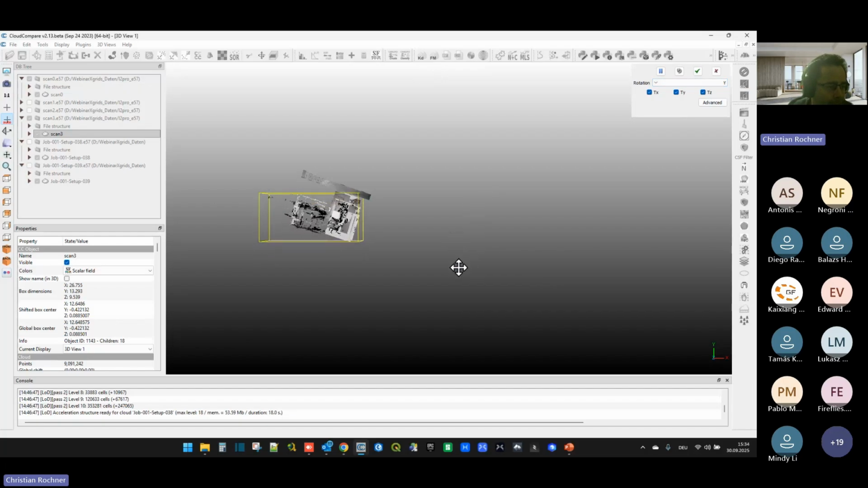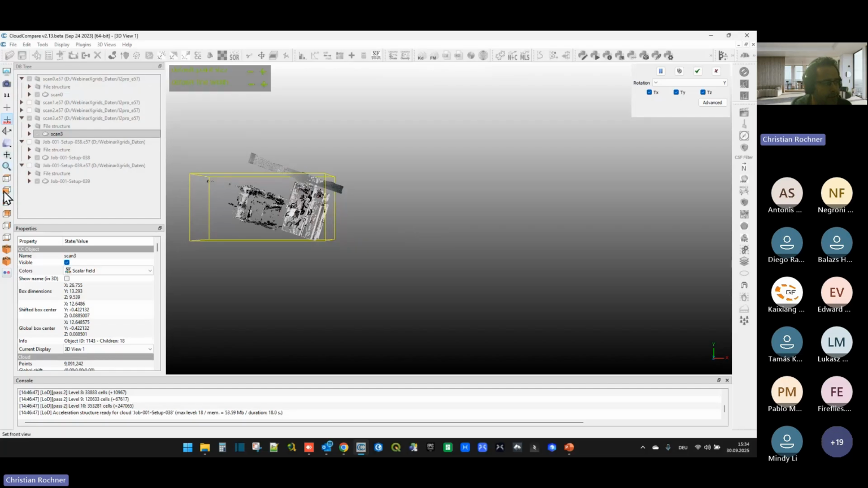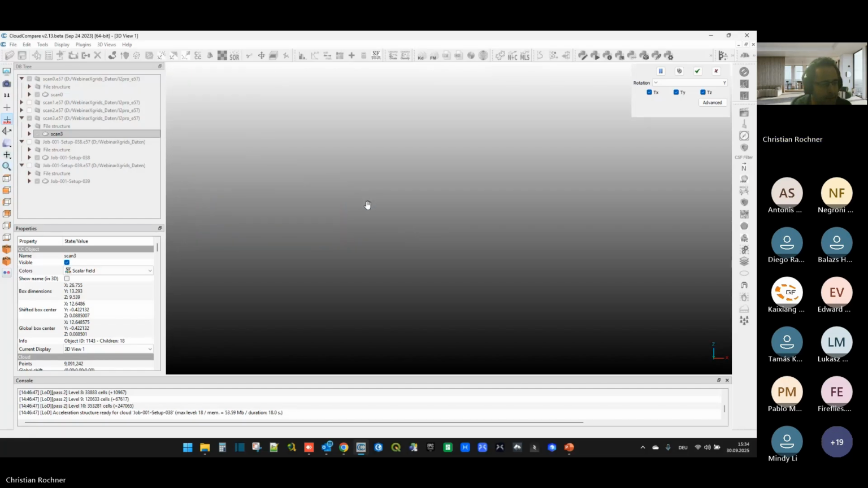And now I try to roughly overlay them. Of course, you can also transform the point cloud in any different way here. So roughly overlay them as good as possible to make sure we are at the same height. You can use this kind of previews here and see.